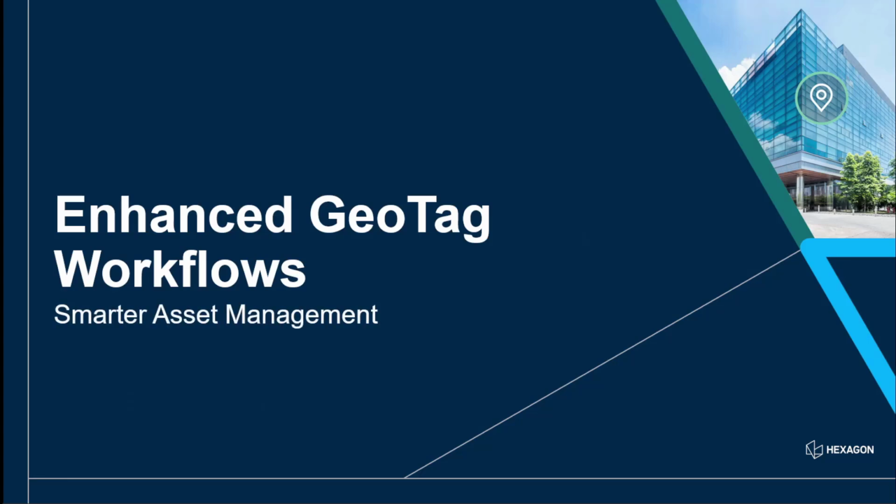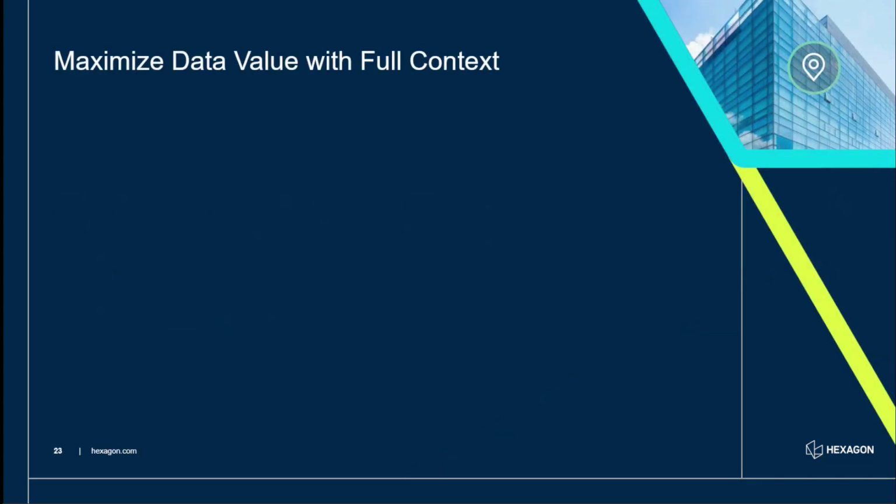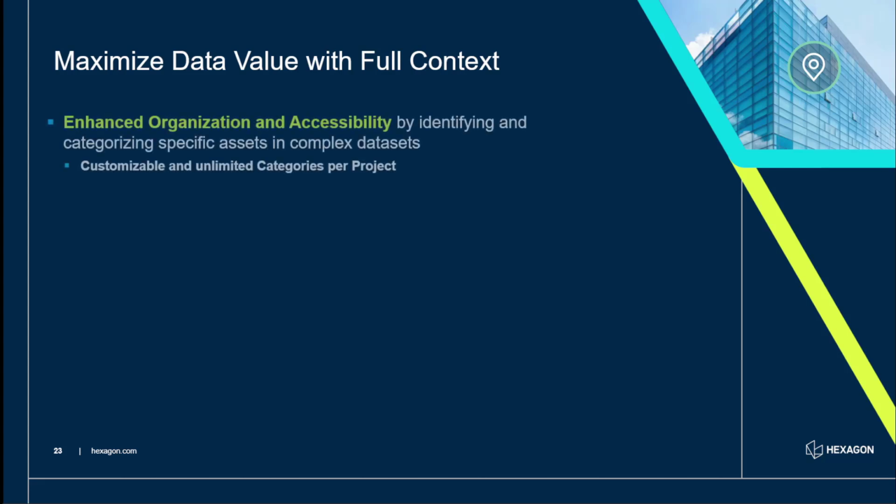A lot of stuff has happened with geotags since we last had a conversation. Geotags are getting more and more important, not to mention the fact that we will be supporting LGSX files with geotags. They'll be consumed into the platform as well very, very soon. So that's all forthcoming. But yeah, let's maximize our data with full context. I love that phrase because we are contextualizing the information that we're putting in Reality Cloud Studio. So of course, it enhances your organization accessibility.